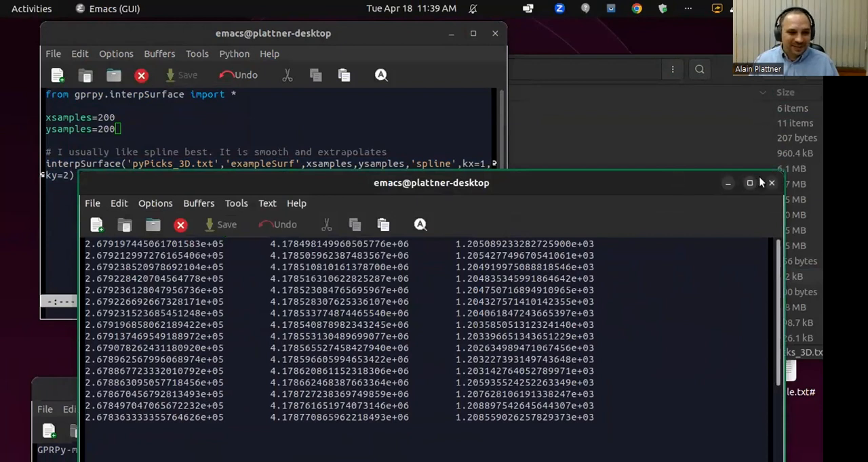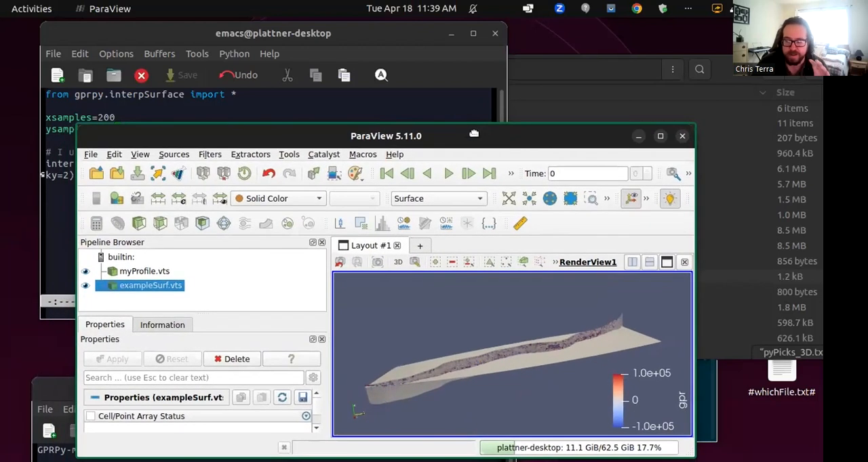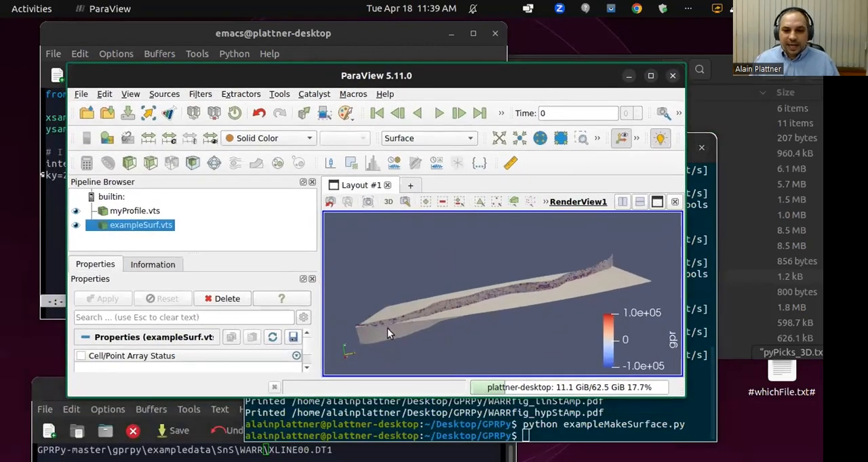I'm always happy to. And on your function of exporting VTK from the PICs, is that in the GPRPy GUI, or is that just the API? No, so okay, do you mean how to get the points that I picked into the text file, the 3D text file?